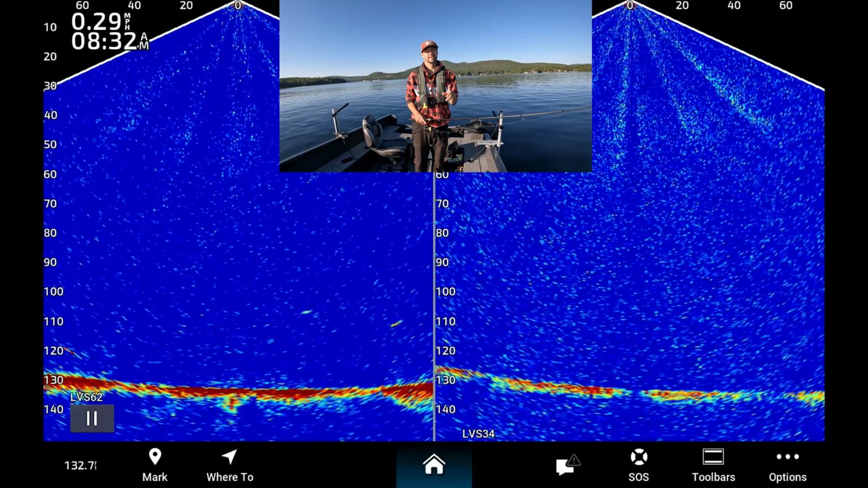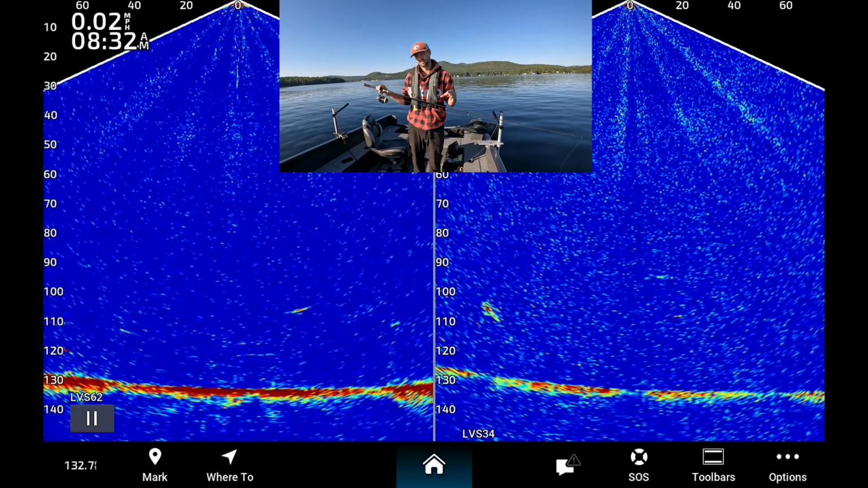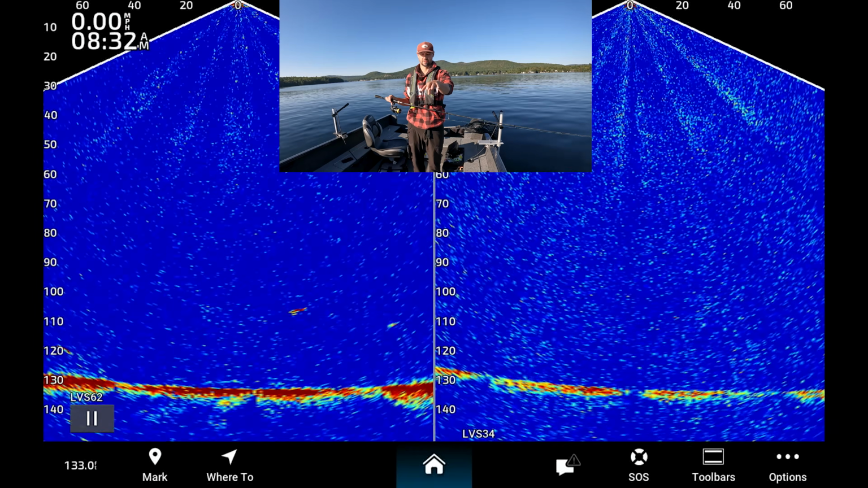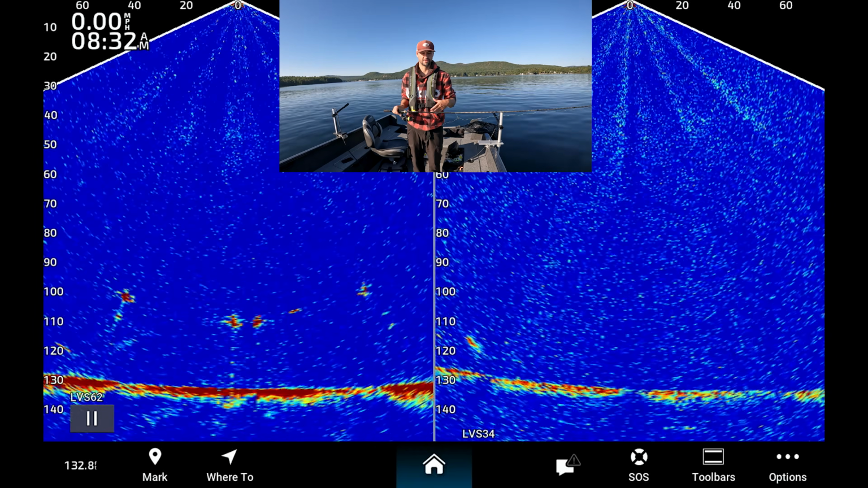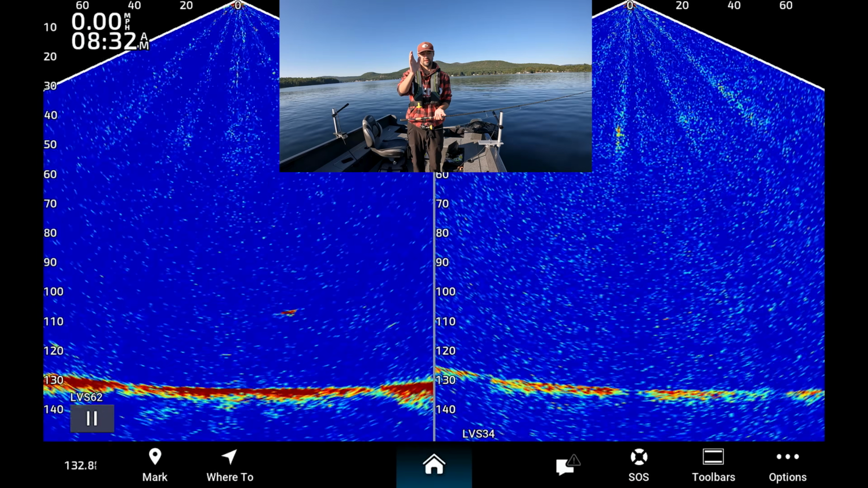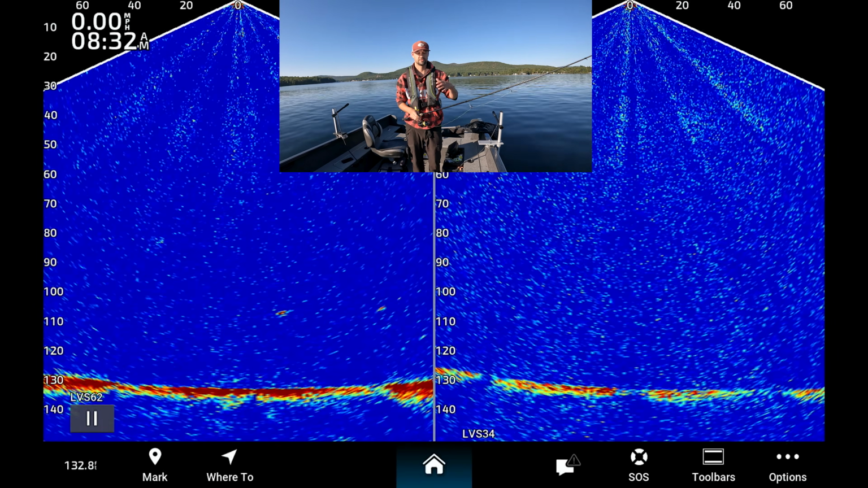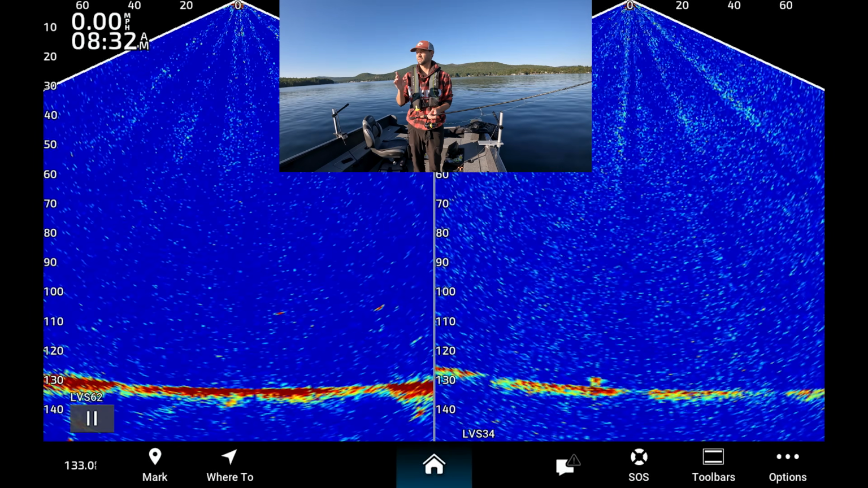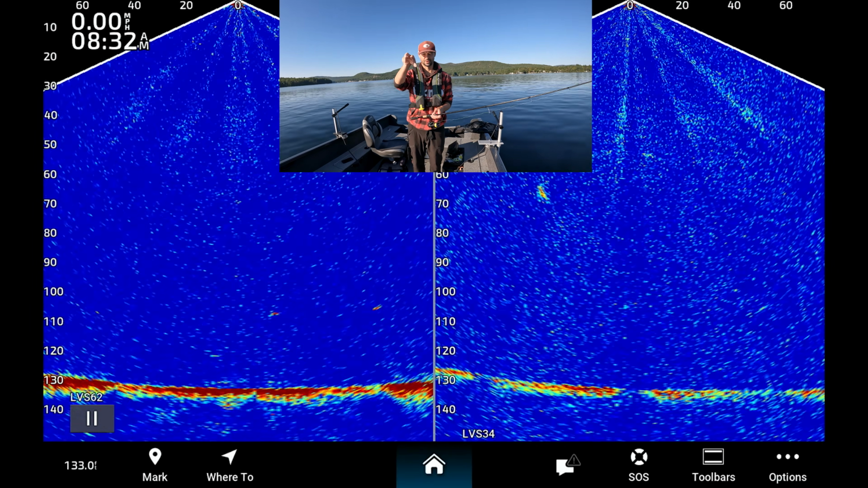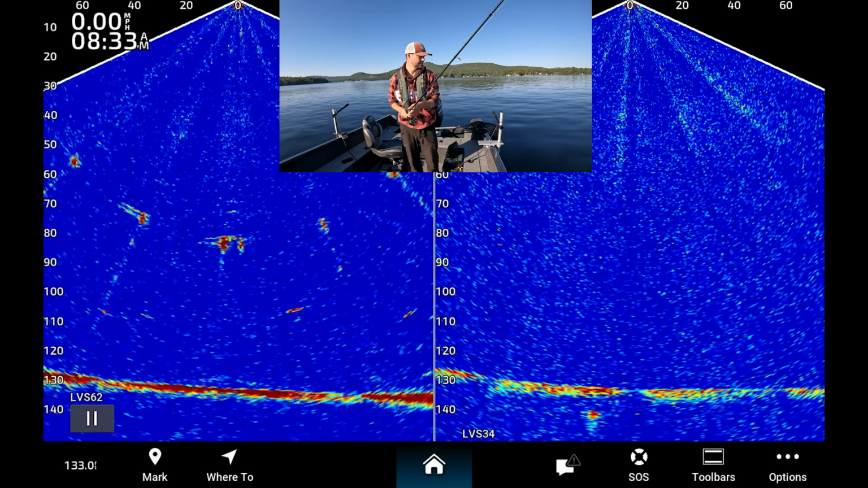Right now we're running a Garmin GPSMAP 1243 XSV, and that allows me to have HDMI out, and I'm using an AverMedia recorder. You guys don't need to know any of that stuff, but that's how I'm recording the screen. So I have LVS62, or Livescope XR, on the left of the screen, and I might have it reversed. I'll point out whatever screen it is because it's reversed in my software. And then on the other side, we're looking at the same targets.